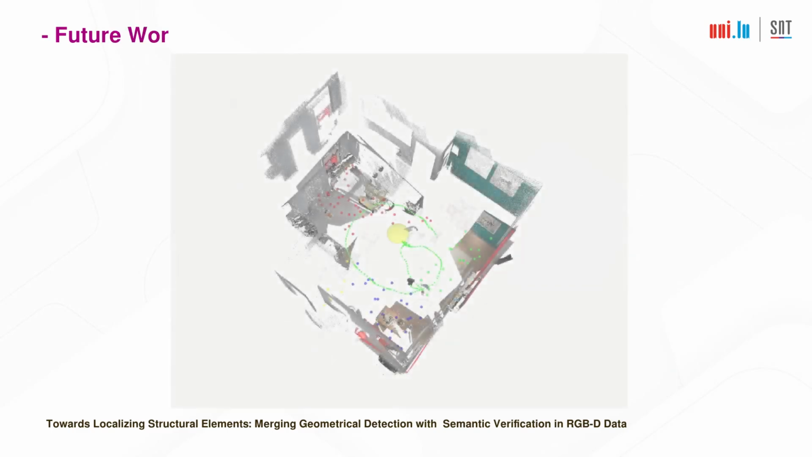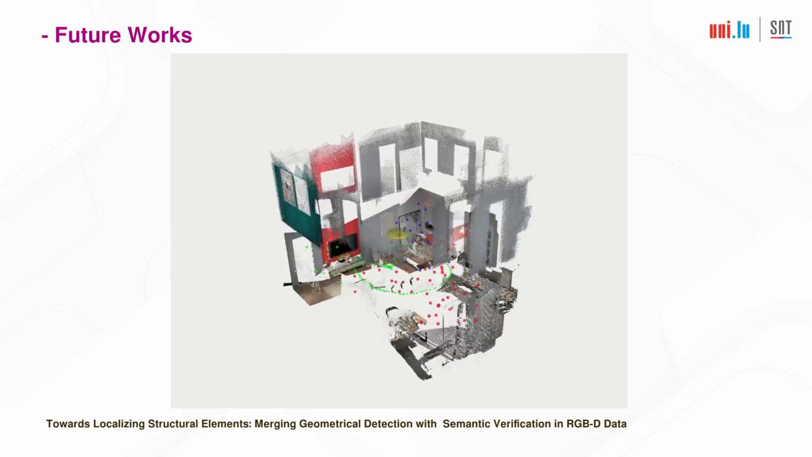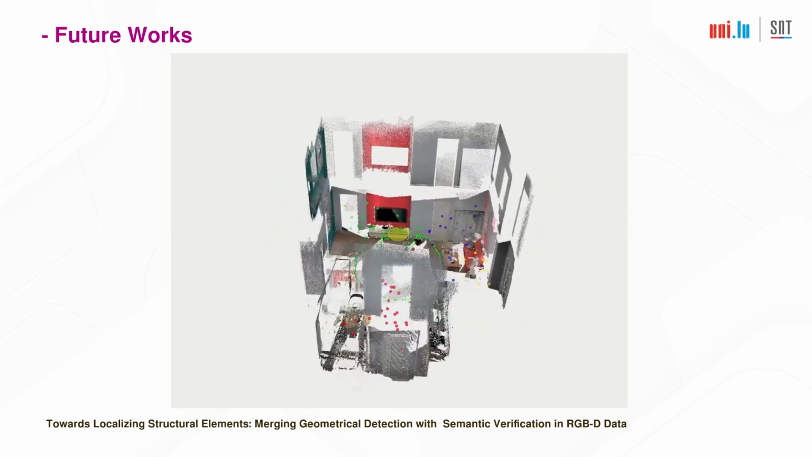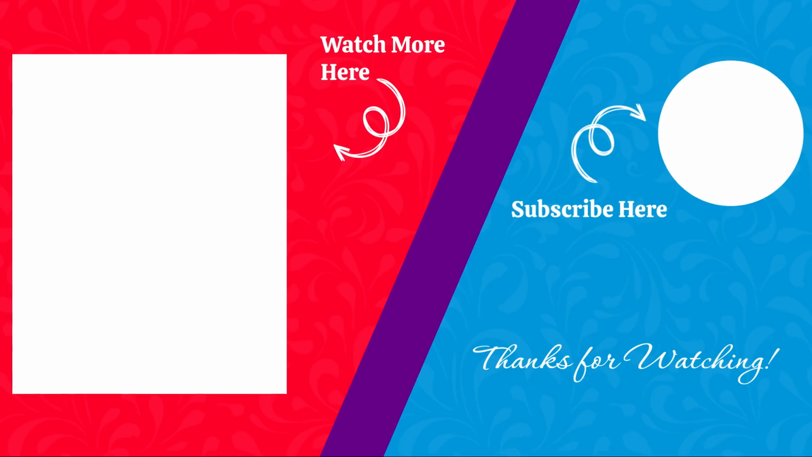As a continuation of the work, we are currently working to incorporate the proposed method into a real-time visual SLAM, empowering it to detect high-level structural entities and perform semantic loop closing.